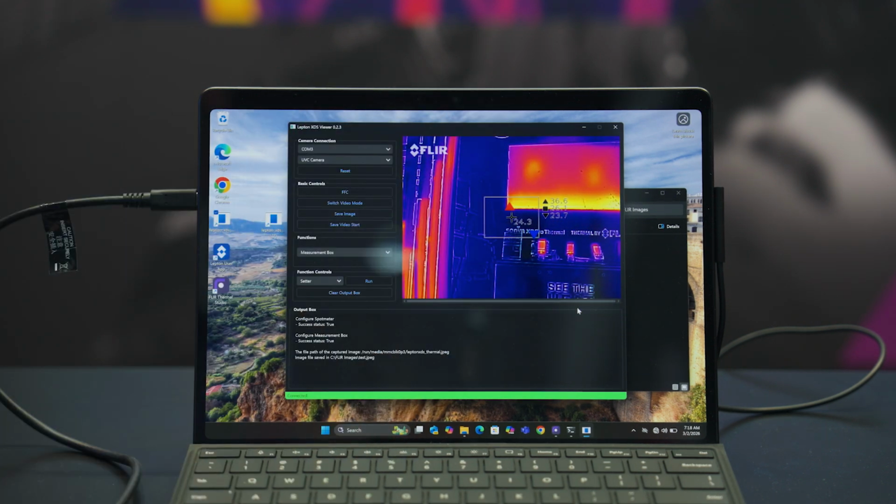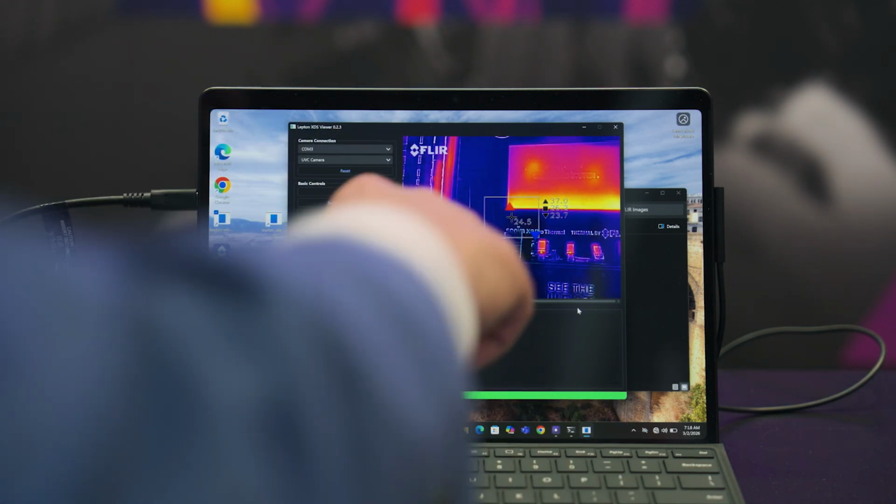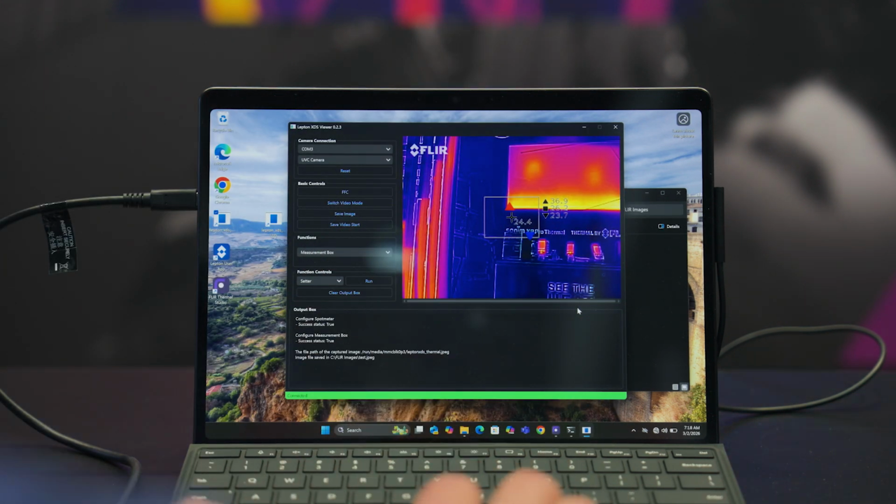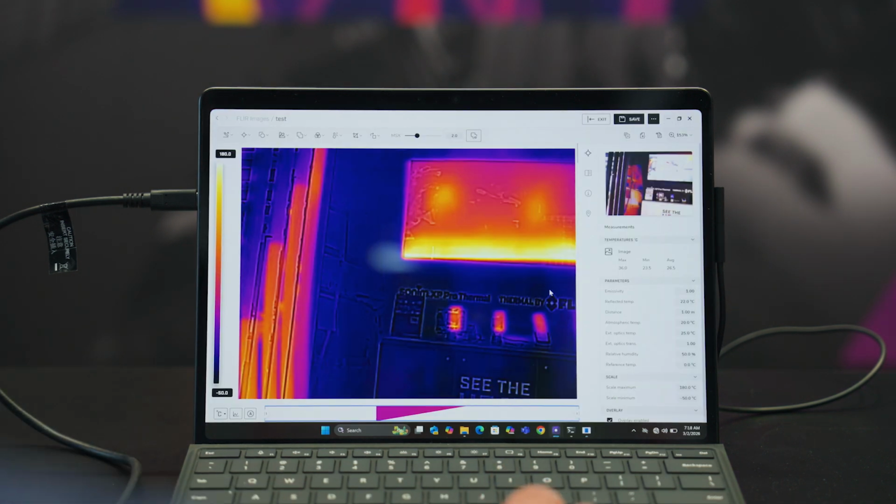So as we see here, we've got our Lepton XDS screen on here with the MSX, a couple of boxes, a spot meter, etc. And I just go ahead and save that image. And when I save that image, I can actually come into my FLIR Thermal Studio software package and recall that image and actually start doing post-processing on it because it is in the Radiometric JPEG format.